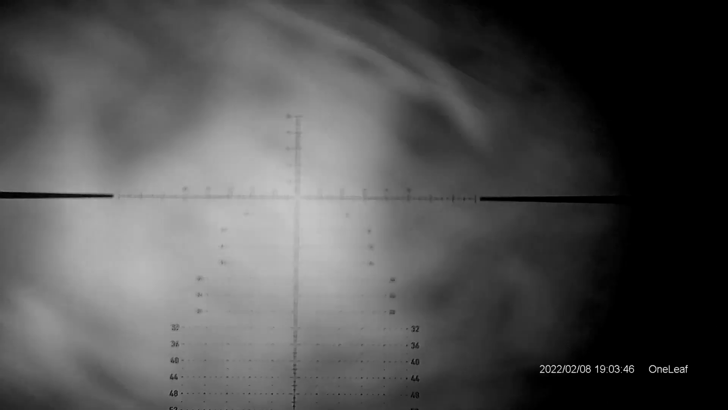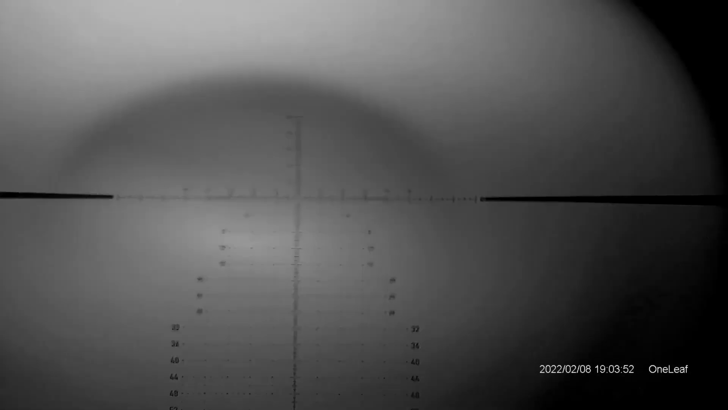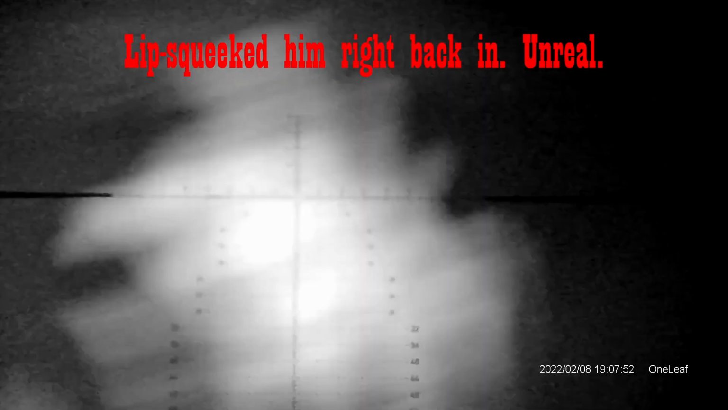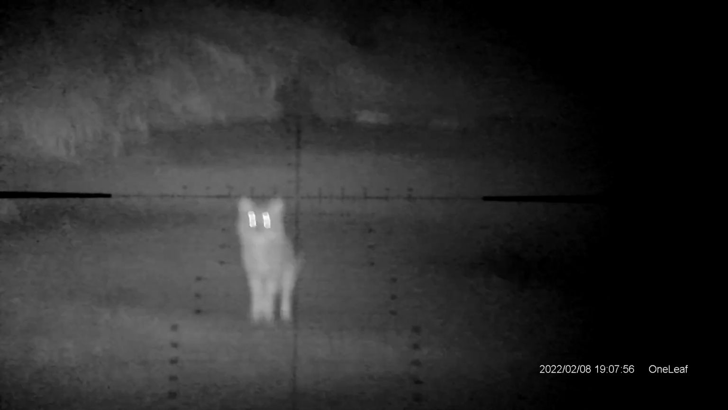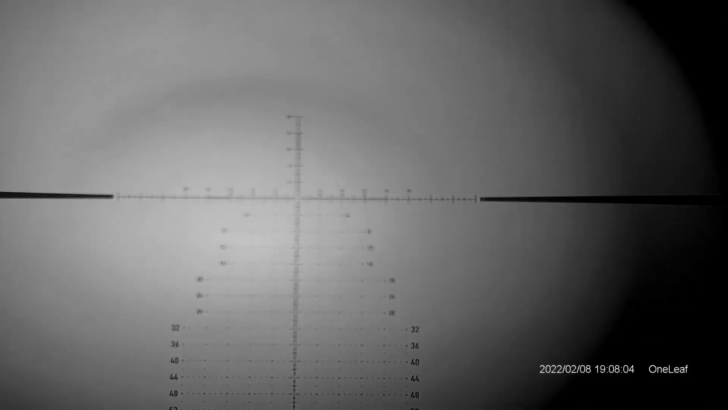So I'm sitting here just kicking myself, and so I start to just lip squeak, hoping maybe I could squeak one back in, and what happens next is cool but also sucks. So check this out. Man, major bummer. I missed like an inch to the left. And so don't worry, I've got something that kind of makes up for that a little bit.